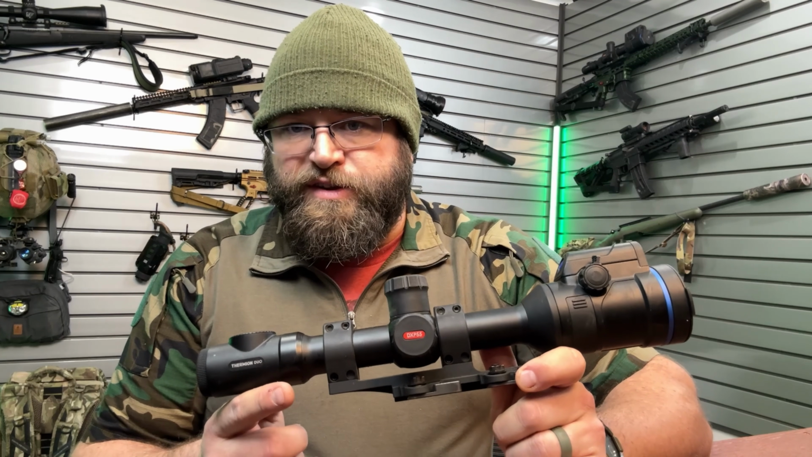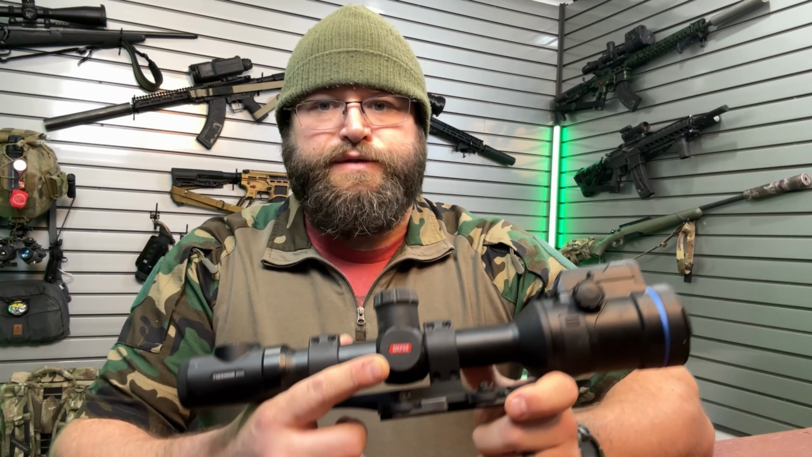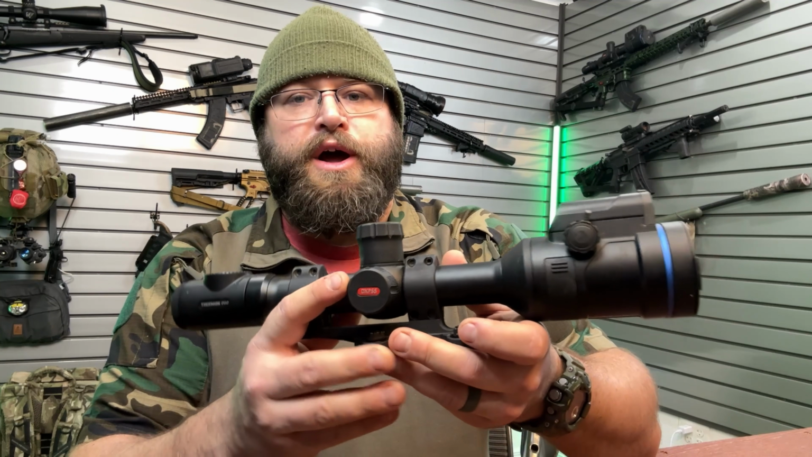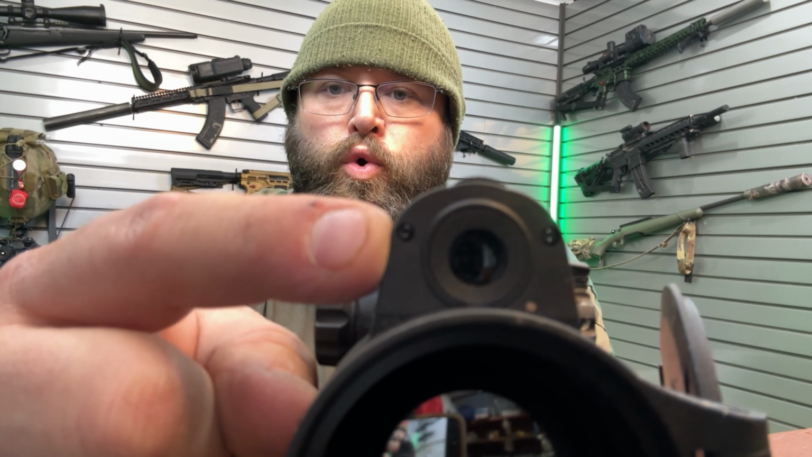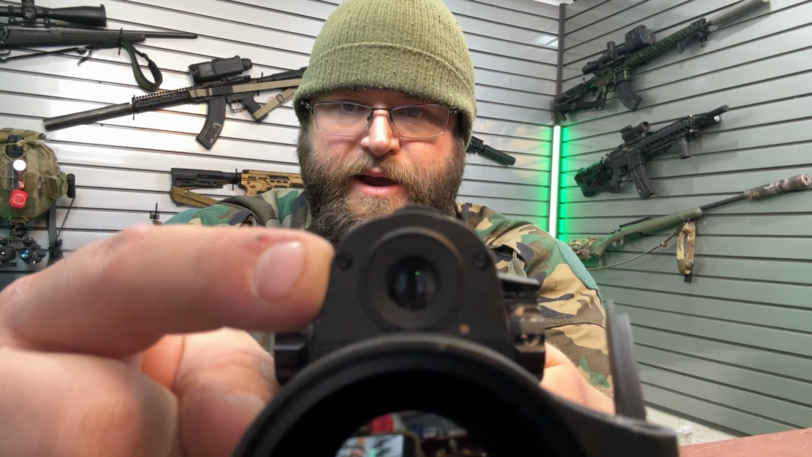And probably if you're already looking for this video, you kind of know what you're getting into. This D stands for Duo, as in dual. The idea behind it is that you are not only getting the thermal sensor that you're used to seeing with the XP50, but you're also getting this sensor right here, which is a 4K digital daytime camera.